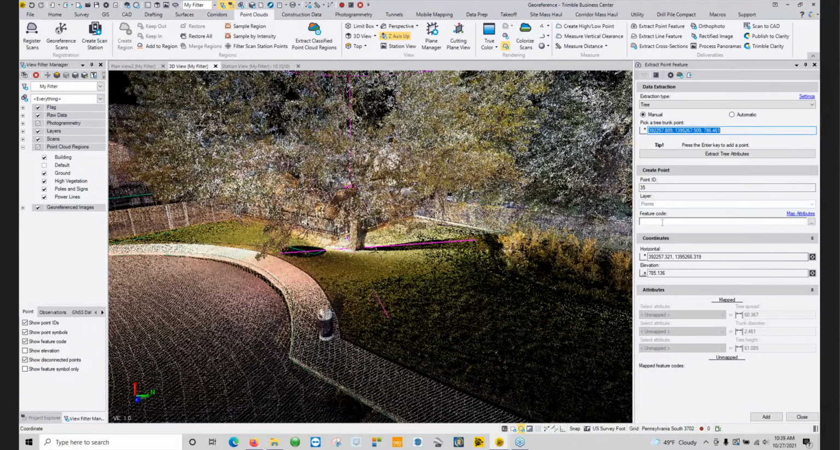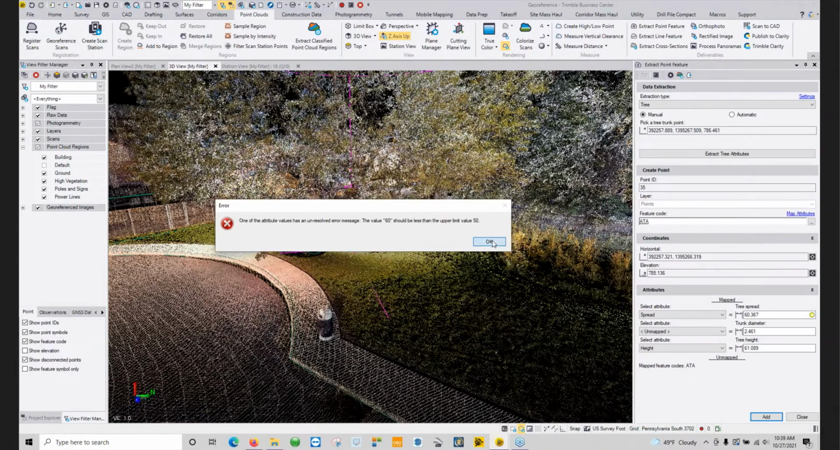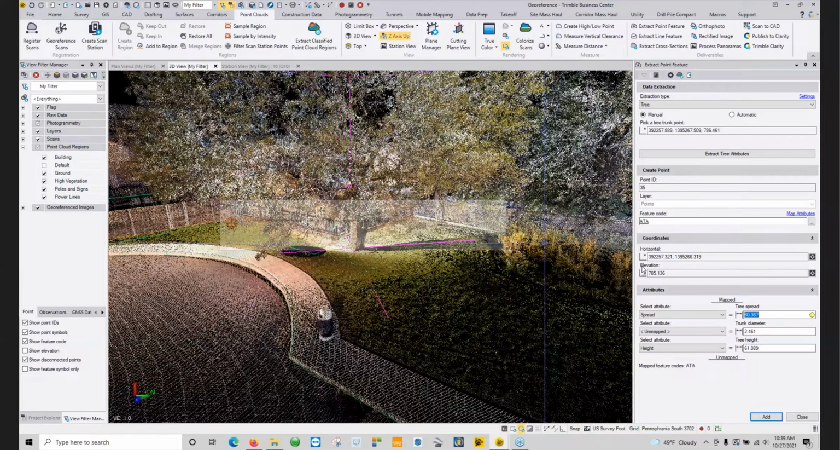And again, we have that. We just need to make sure we have a proper feature code. So here's one for my spread. And here's one for the height. And again, I can go ahead and add that as a point. Oh, it's because I didn't adjust my feature code library.